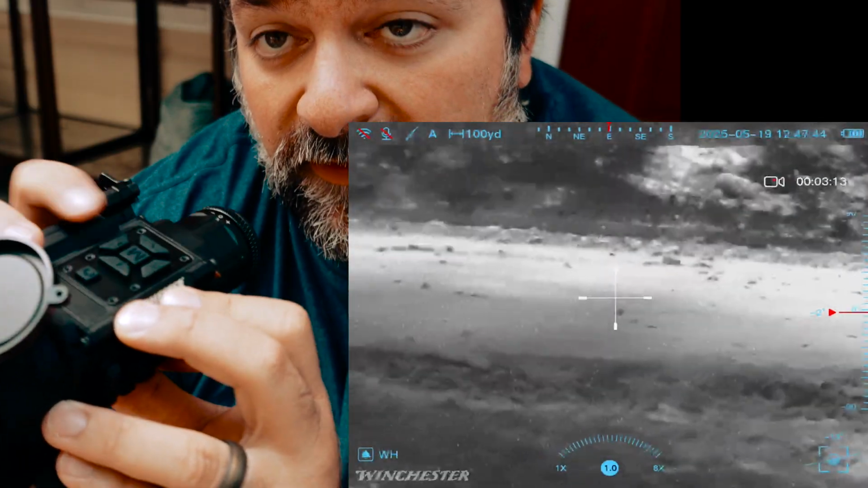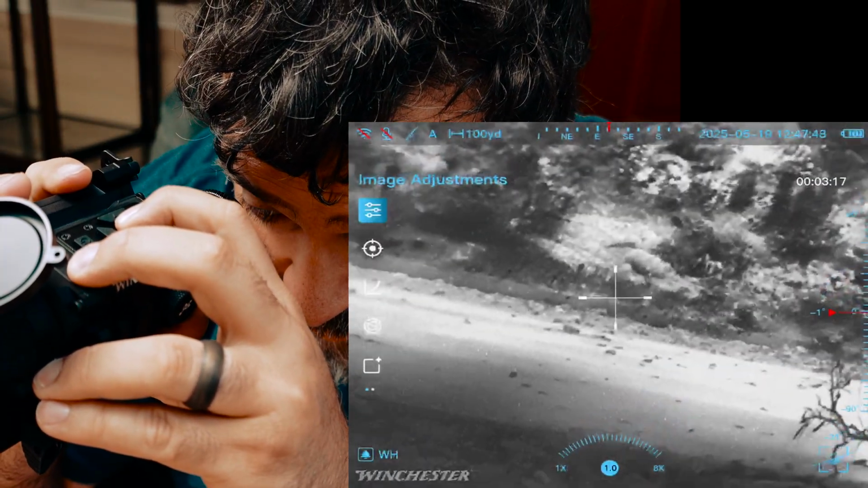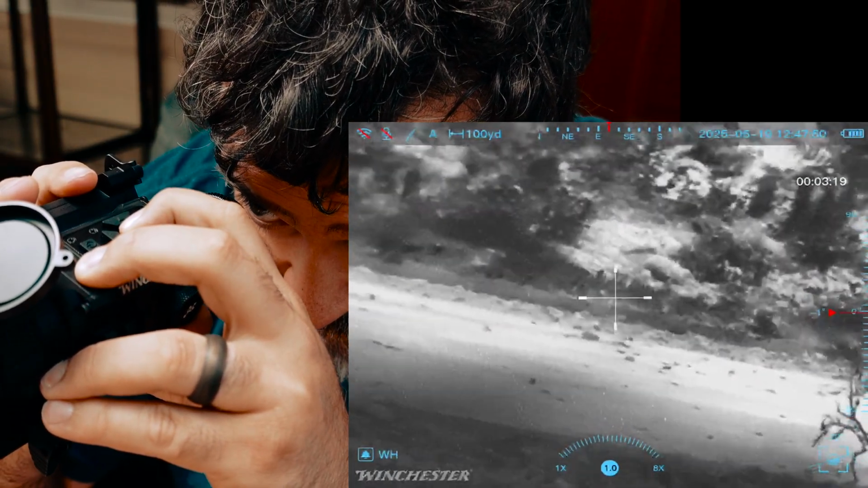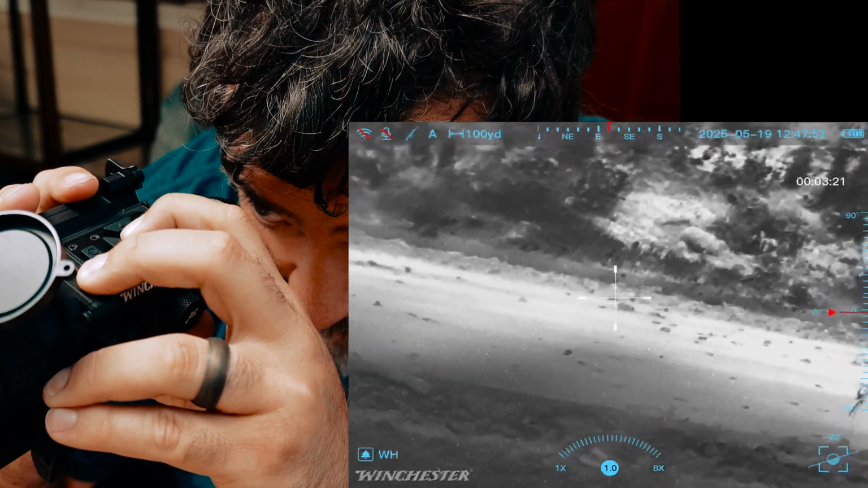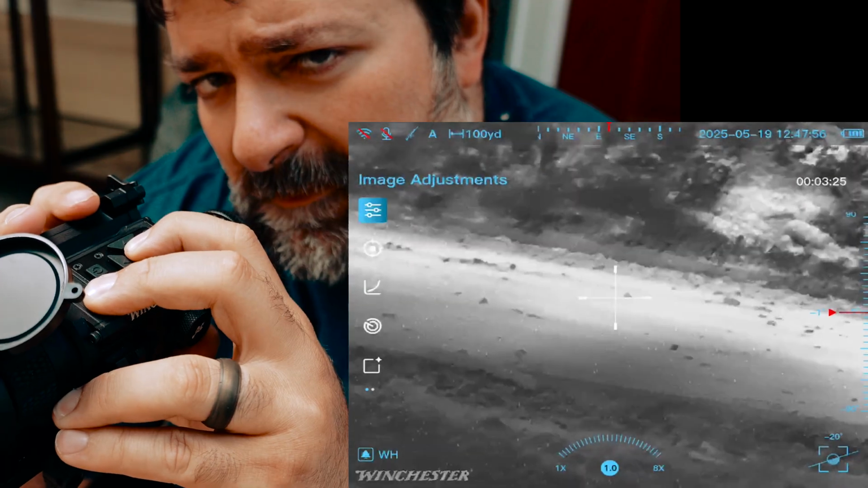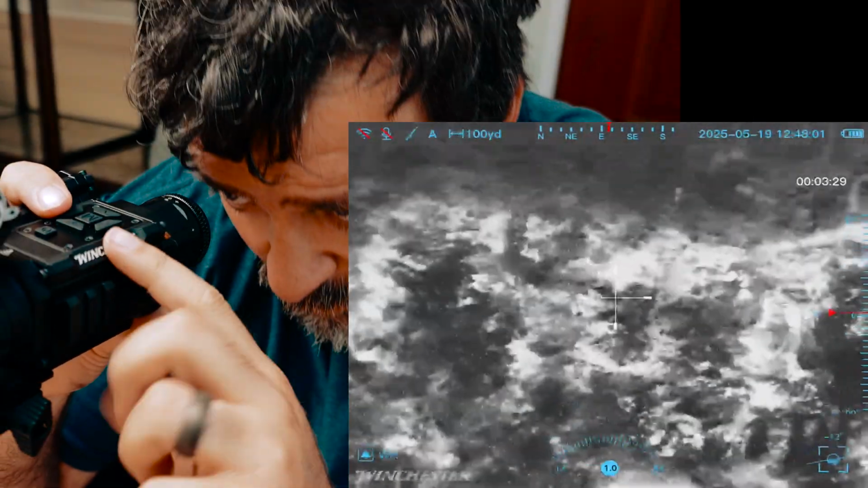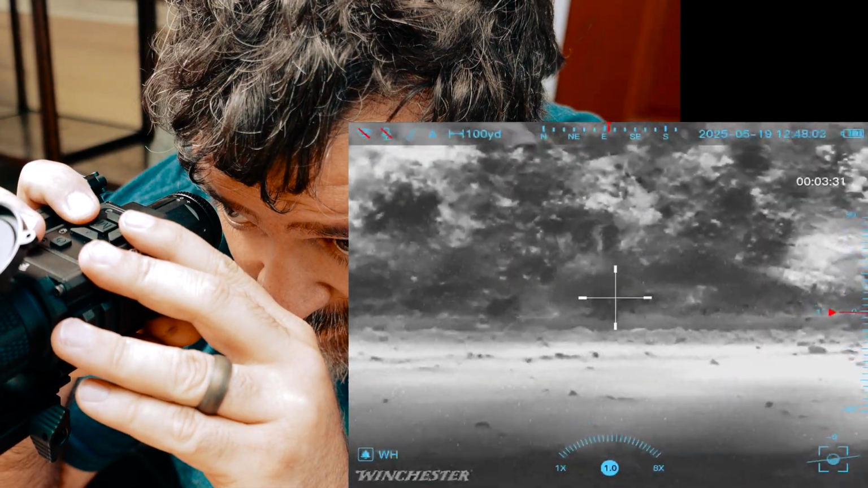If you press that middle button there, that'll bring up your menu. Press and hold to make it go away. If you press and hold while it's already gone, nothing really happens. So again, just like a lot of your other thermal optics out there, all the buttons have a dual function of pressing or holding, and they'll each do something different.